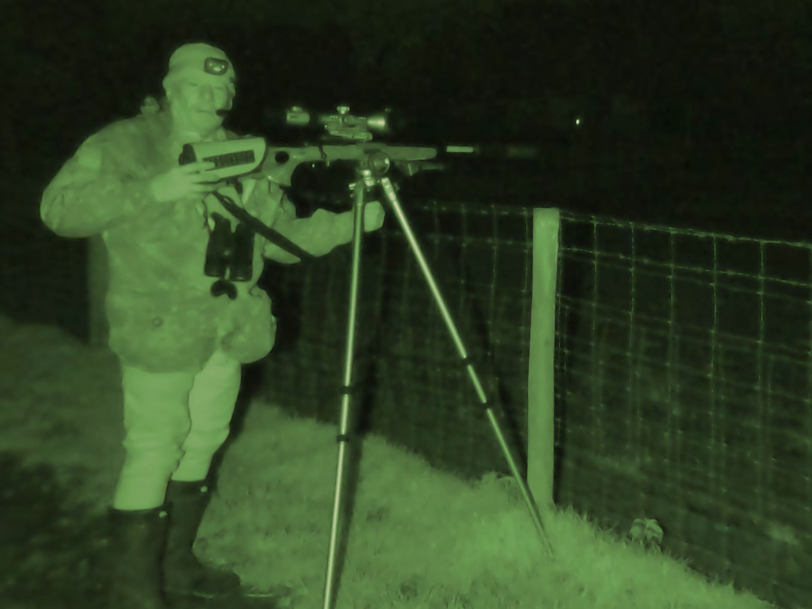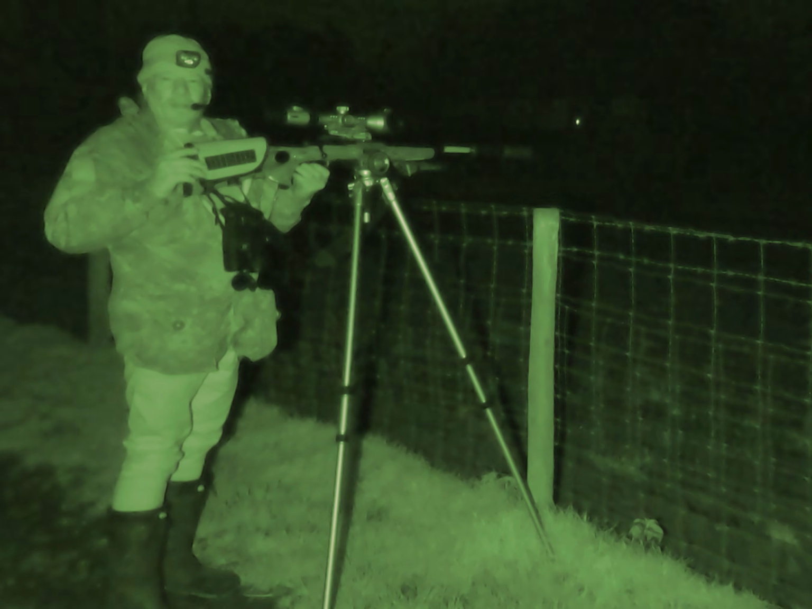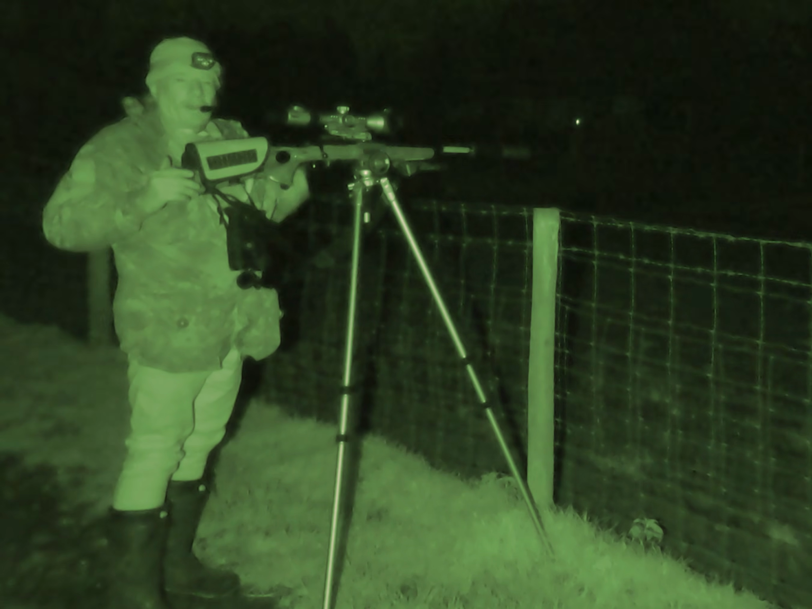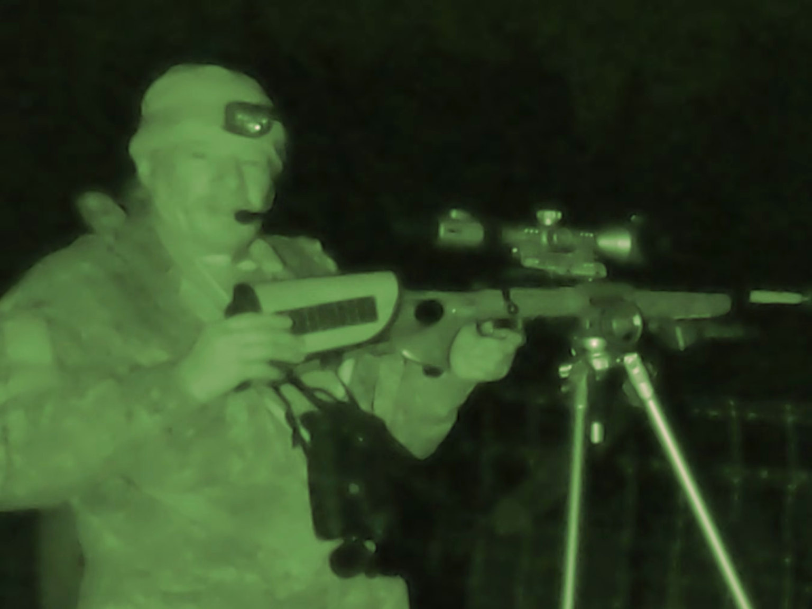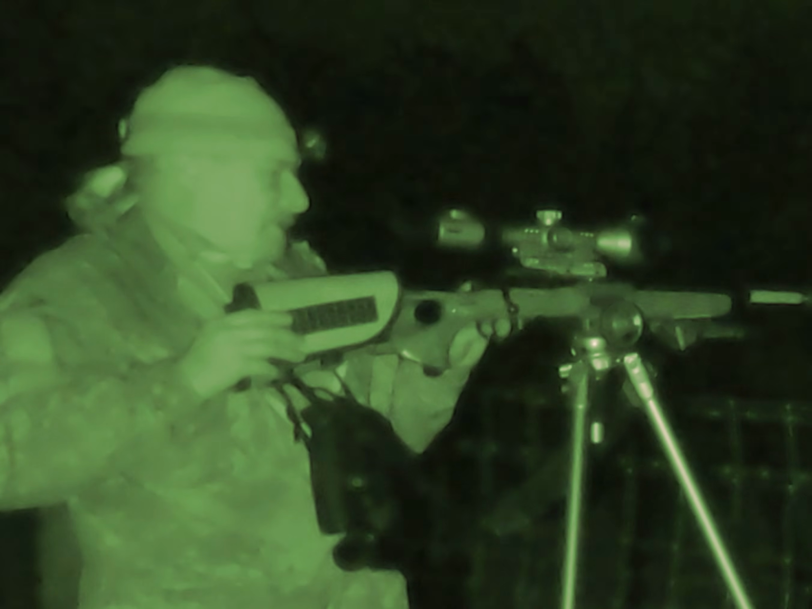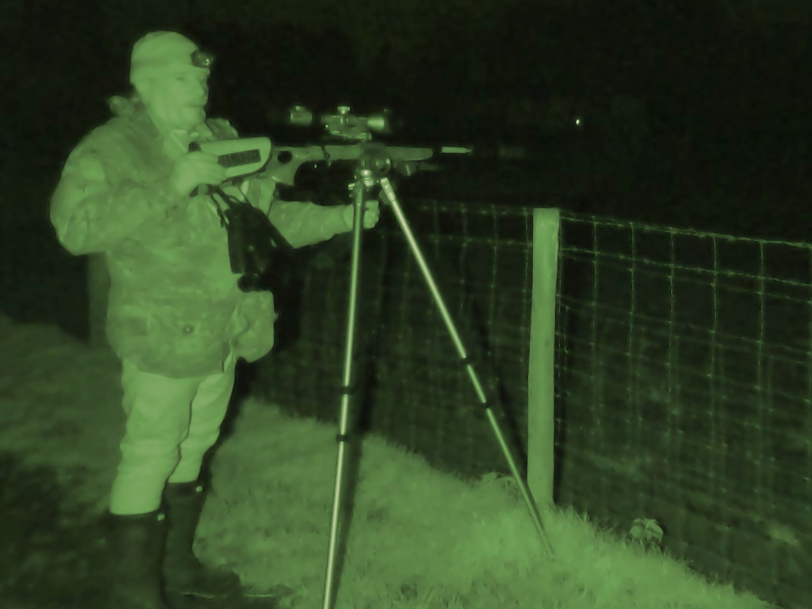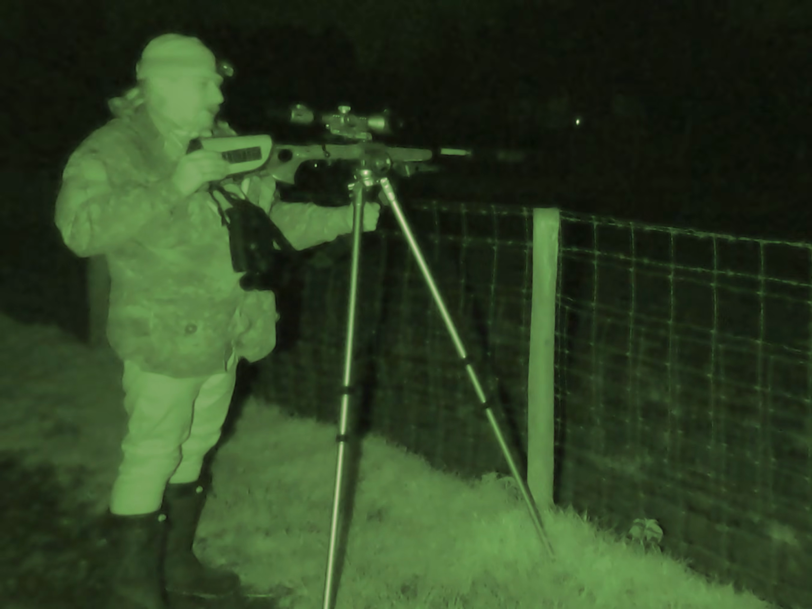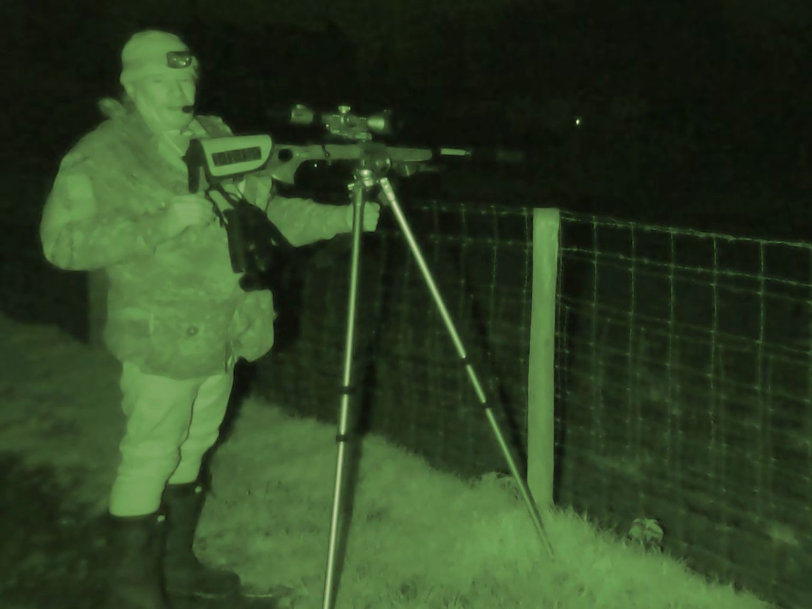Right, so that's us set up. I've put the mag on, haven't chambered a round yet. I like to keep nice and safe for as long as I can, and that way we can't have any mishaps, can we? Now, this particular rifle has got a set trigger, which means once it's cocked and you push the trigger forwards, it becomes a hair trigger, which is very useful when you're shooting, because you don't get hardly any movement on the rifle whatsoever. So again, I won't set that until I've actually got something in my sights.